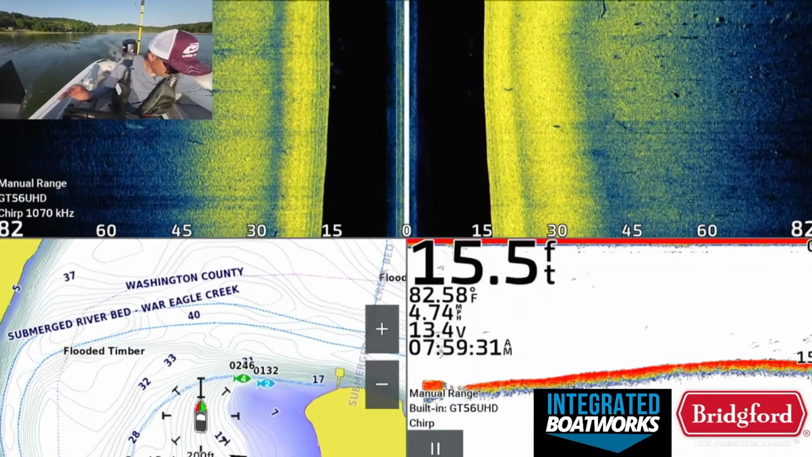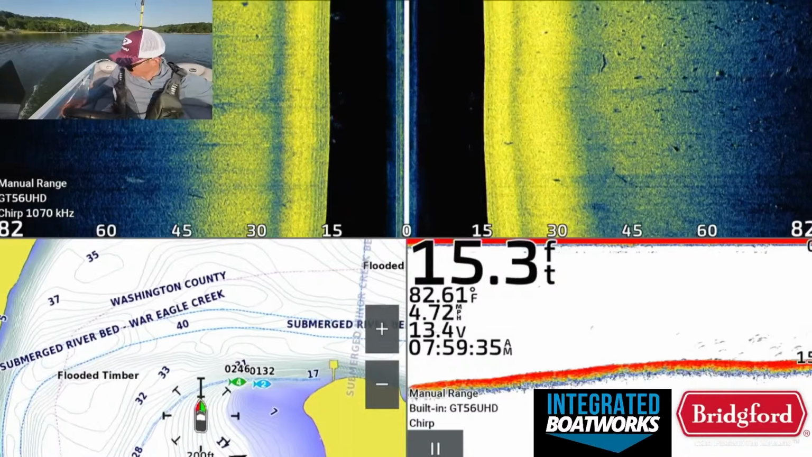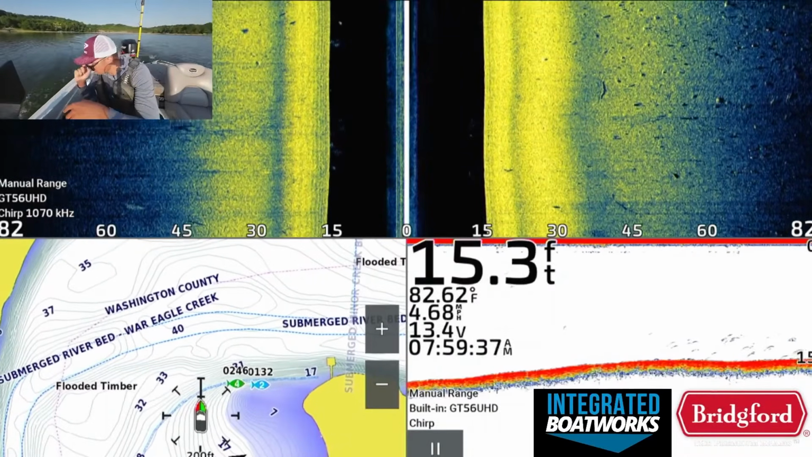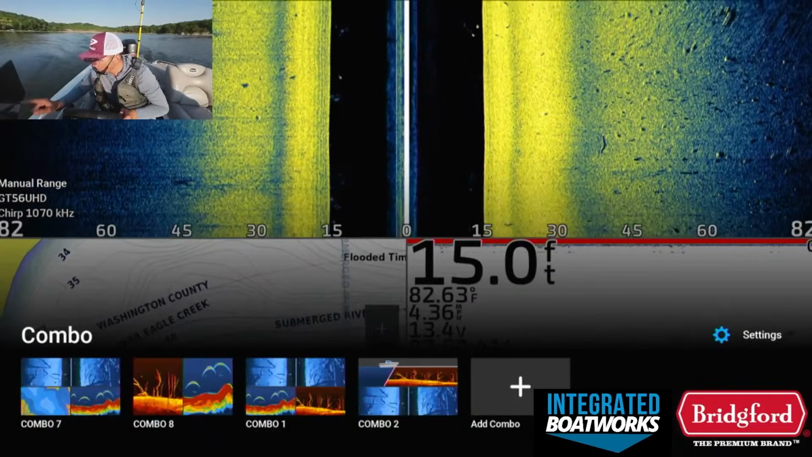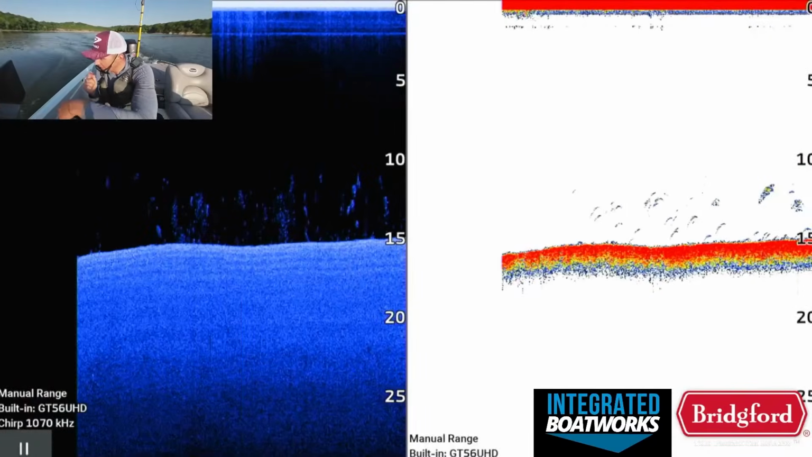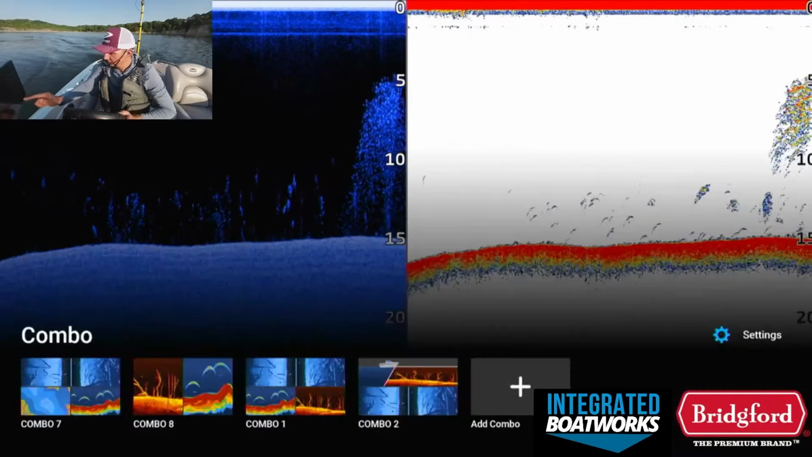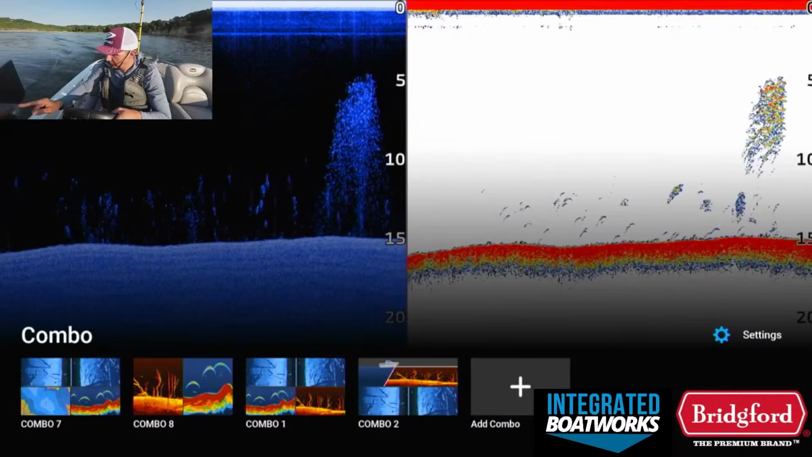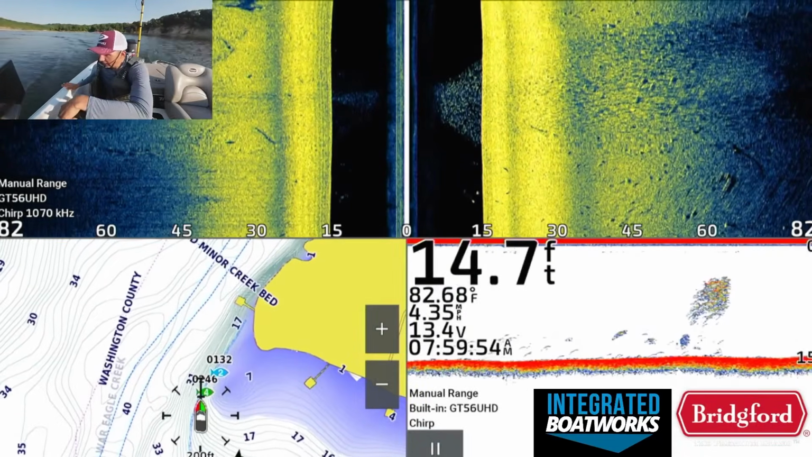Some fish at least down there. Actually a pretty big number of fish. I just don't know what those all are. These can't all be bass. There's a bunch of junk out here. It's funny because that other point had like nothing. I don't know what all that is. That can't all be bass.